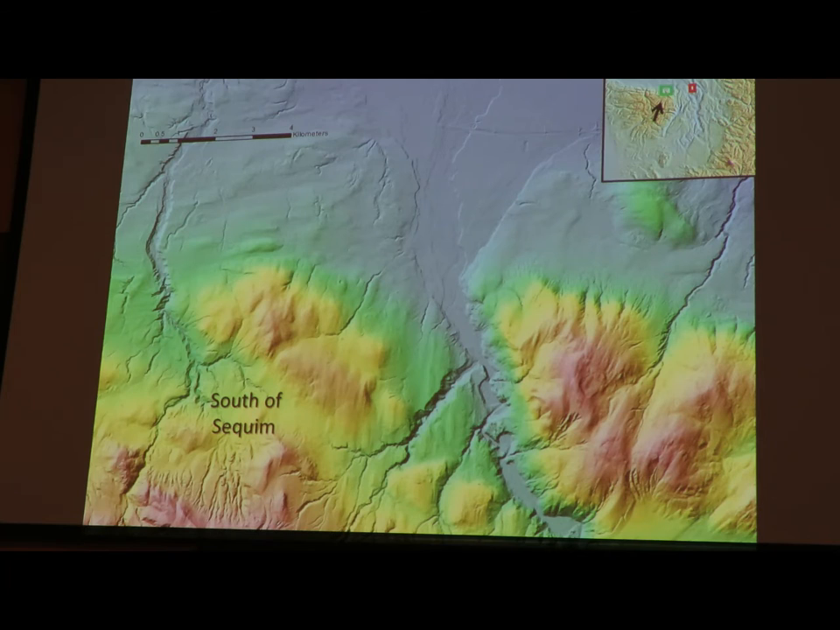We can go west of here to Sequim. Sequim is up in here. And you can see that at higher elevations there is flow into the Olympics, where the ice then melted. And younger than that, cross-cutting, at lower elevations only, is flow out to the west alongside the Strait of Juan de Fuca.